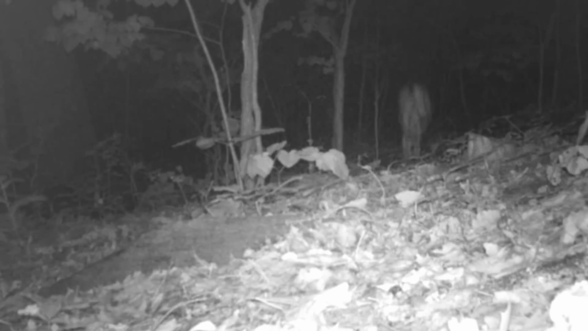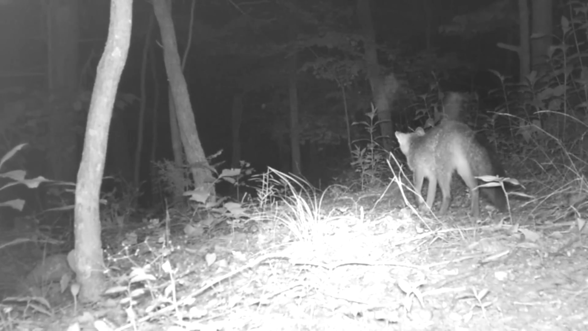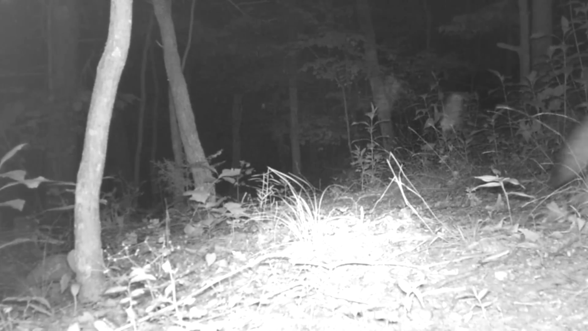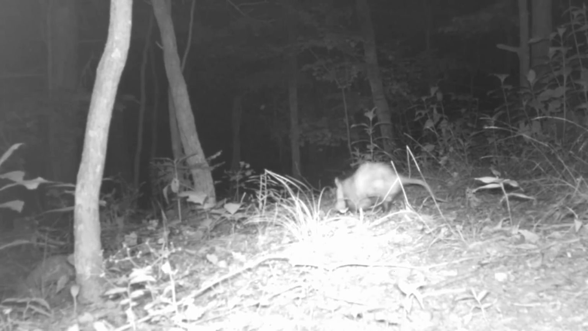Now they've had their fawns, the does are starting to gang back up. Out on the trail, there's the old fox moving through. And the possum. I guess he's checking out the light on this camera, this little infrared camera.